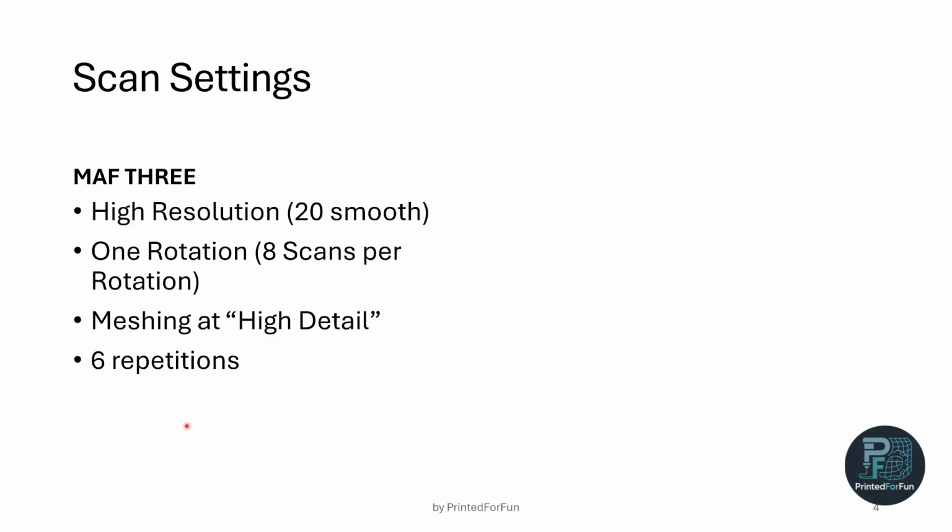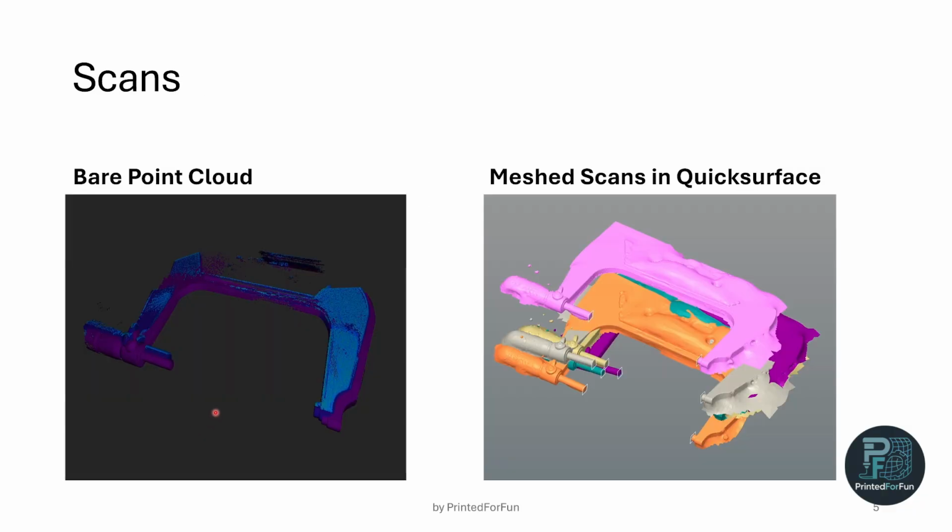Now to scan settings with the MetroY Form 3, I used a high resolution scan. So I used a smoothing value of 20 with it, and 1 rotation of the turntable with 8 scans per rotation. And I used the meshing setting high detail for post-processing, and I did 6 repetitions of the scan. Now let's look at the scan results.